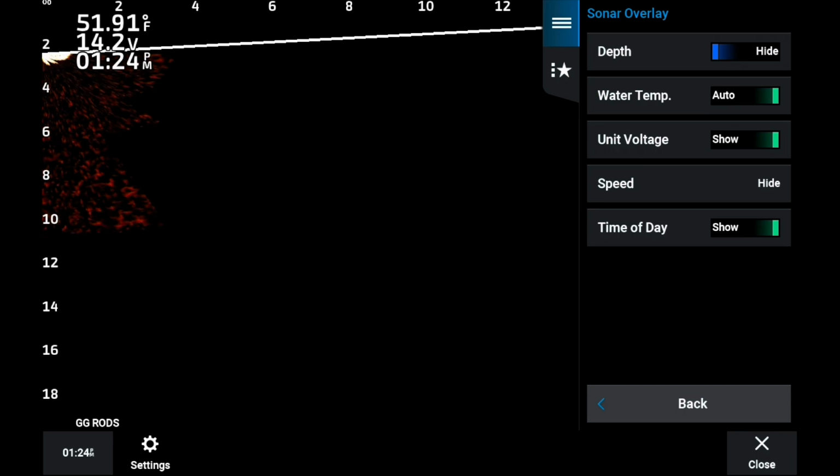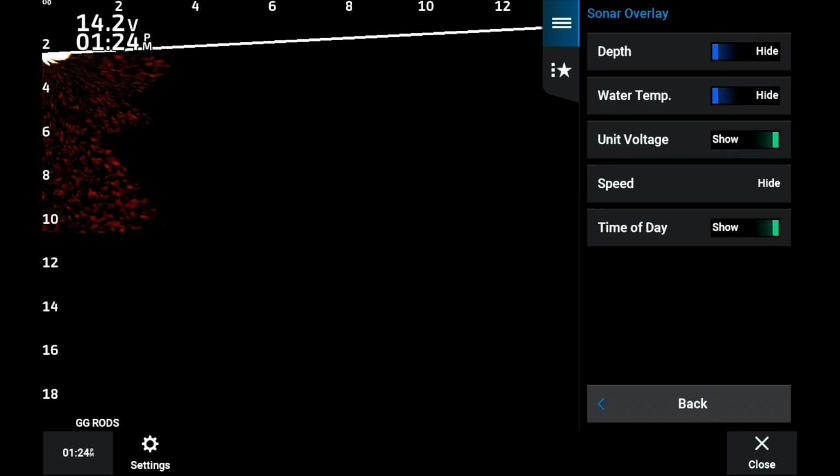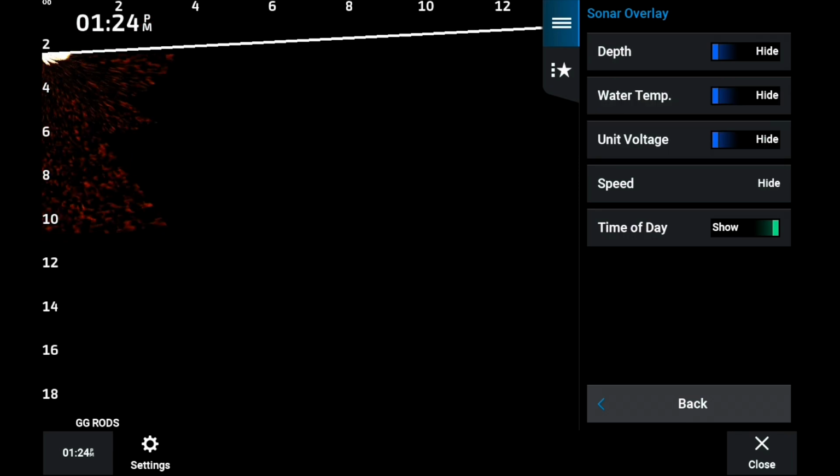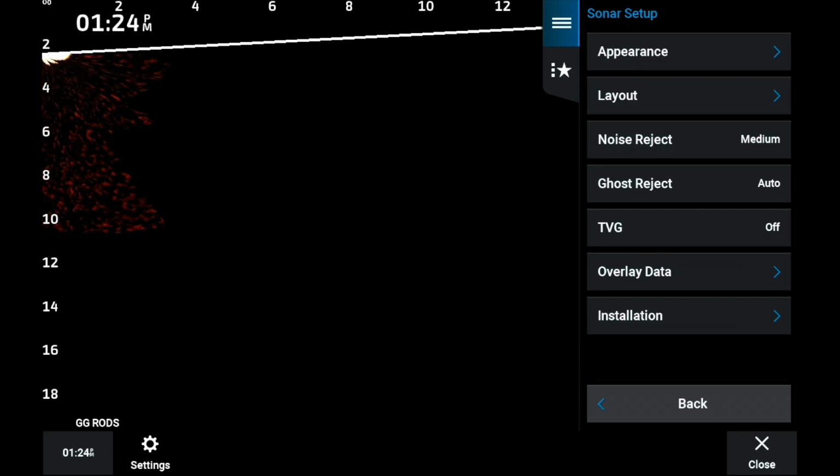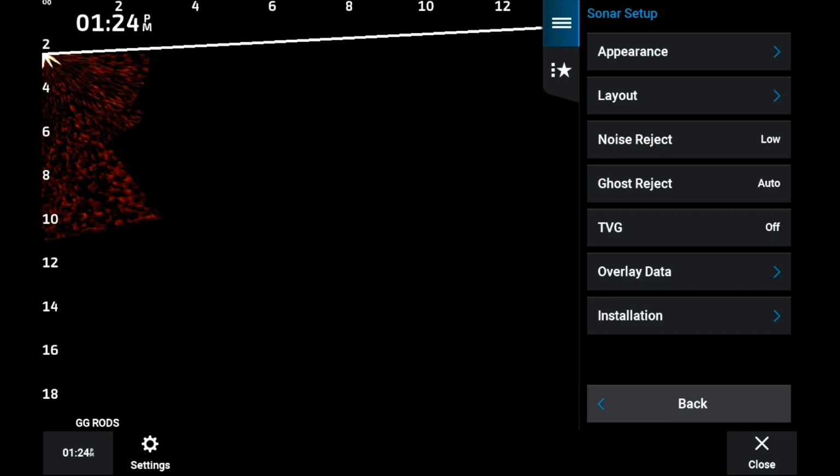Now we're going to go to overlay. I don't need a depth because I can look at the left side of the screen and see those numbers and line those numbers up. Knowing how deep of water I am, I don't need it. I will keep the time on, but most of the other things I turn off, because if I want to see that, I'll go to the driver's seat and look onto that fish finder and get all the information I want. But let's start fine-tuning some of the settings now.